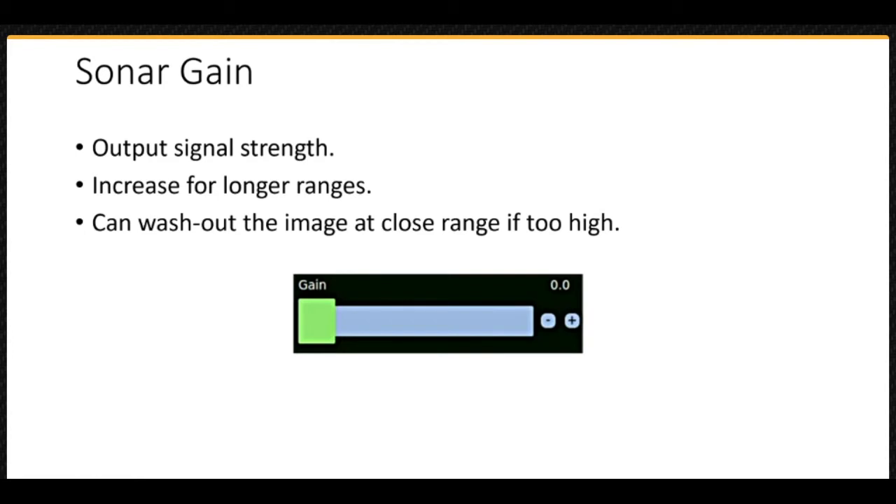The sonar gain is a measure of the amplitude of the output signal. The gain is adjustable. The gain should be increased when working at longer ranges in either mode, and decreased when working at shorter ranges. If the gain is too high, it can wash out the image, especially at close ranges. The gain can be adjusted by using the gain slider or the plus and minus buttons on the sonar tab. The current gain value is displayed above the slider.